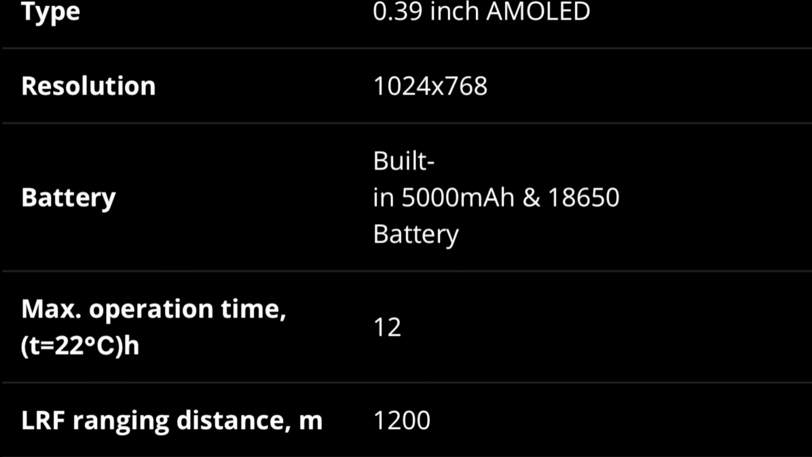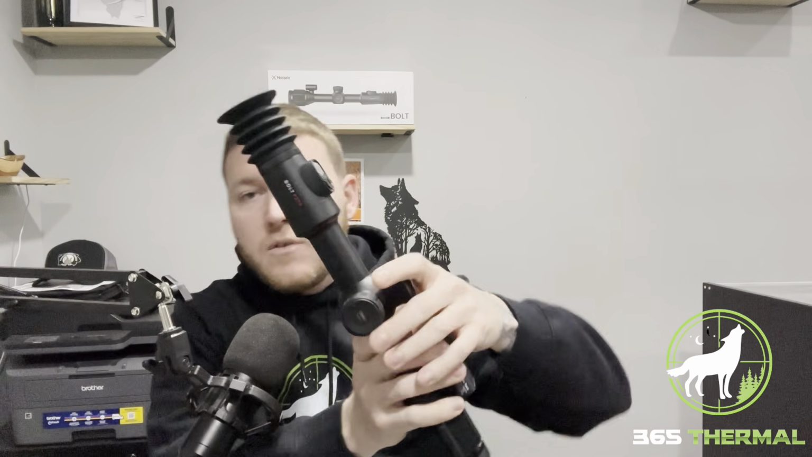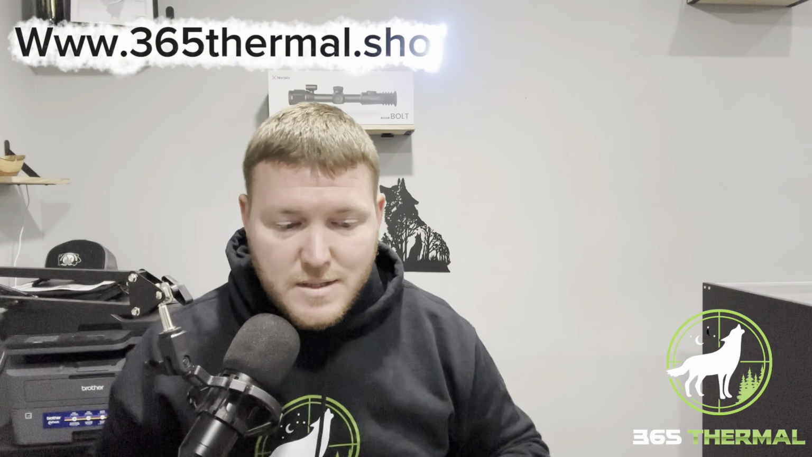The laser rangefinder is good for 1,300 yards. It does have a 0.39 AMOLED display screen. That is a 1024 by 768. It does have a built-in battery, as I said. You charge it through that USB-C port right there. It does have a little light on right here, so you know it is charging. As well as 18650. And it does come with the charger and the two 18650 batteries too. So built in plus the two 18650s.